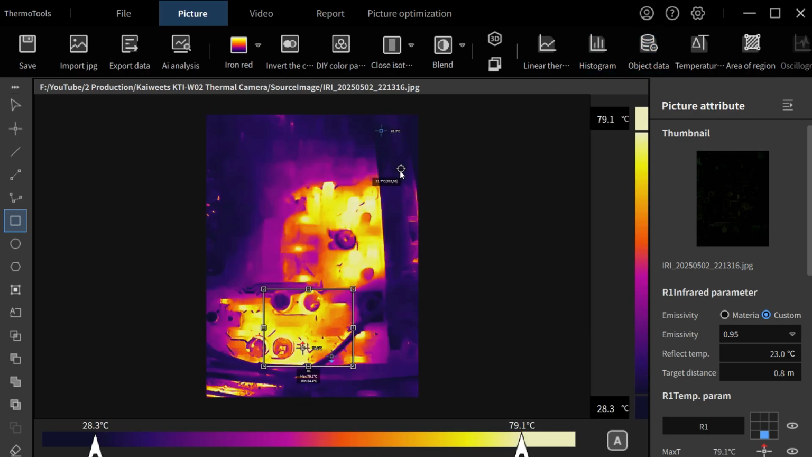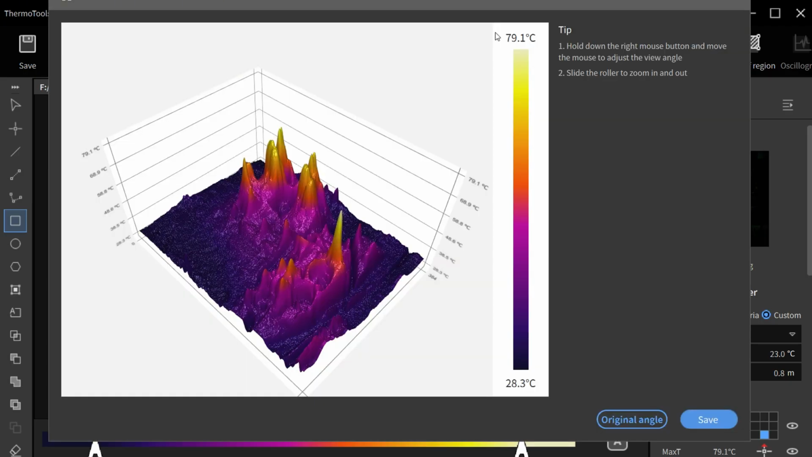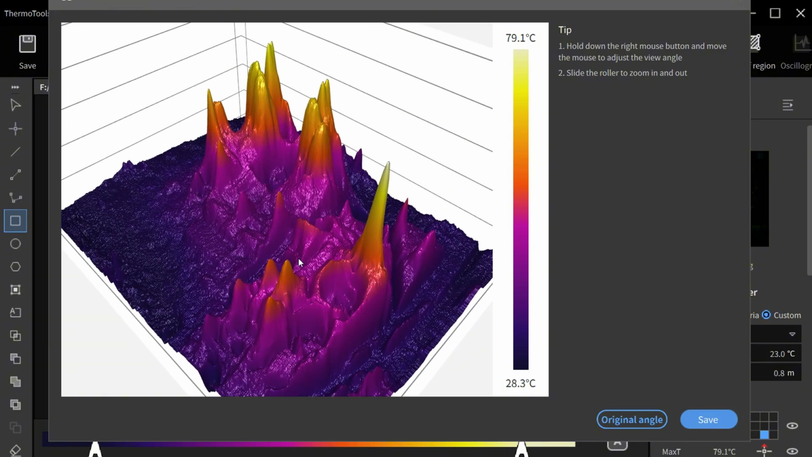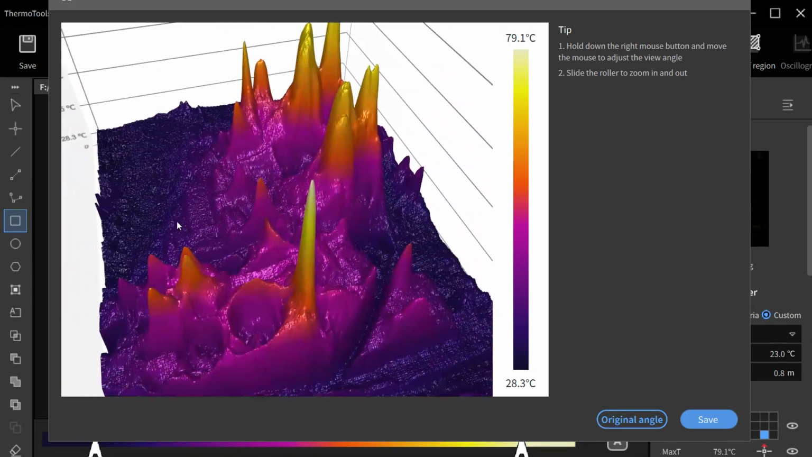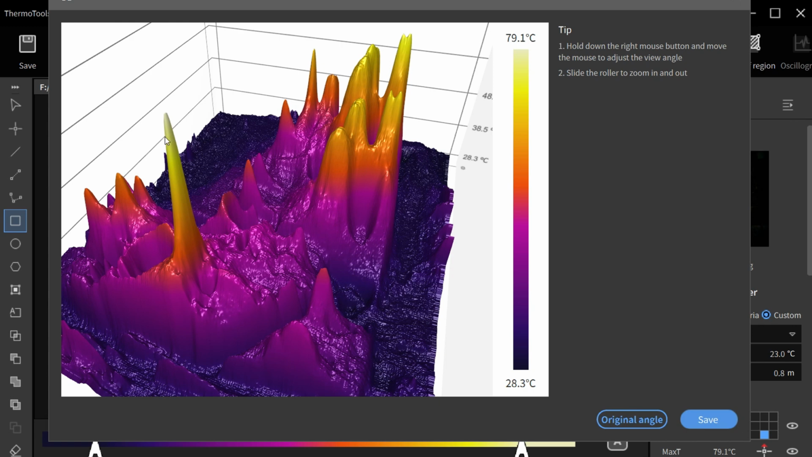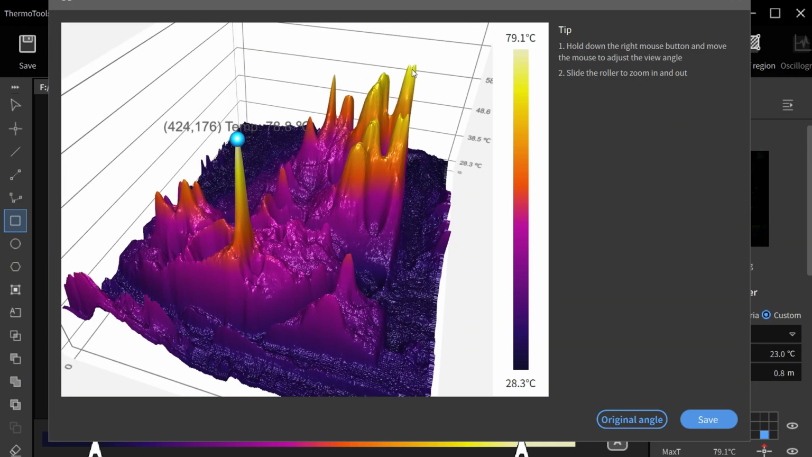So if that wasn't enough for you, there's a 3D mode. Now the 3D mode is crazy. So if you click on 3D, look at this 3D temperature map of the image. That's unreal, isn't it? You can zoom in and out with your scroll wheel on your mouse, and you can hold down the right button and move it about, and you can see where that big temperature peak is there, and it tells you the temperature on that temperature peak. I mean, this is a bit extreme, but is this not cool? I think this is very cool. How often you would use this, I don't know, but it's great that it's got this information if you wanted to really delve into temperatures and stuff.